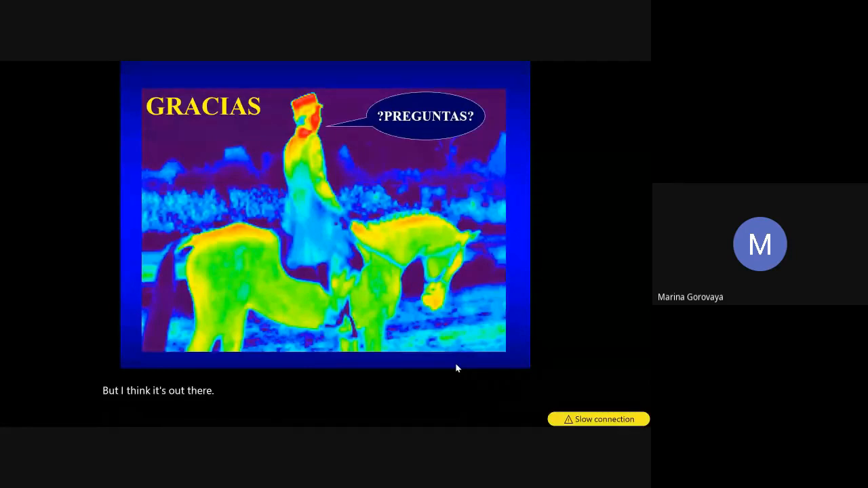Hello, thank you, Doctor, for your presentation. I have a question, because so many thermography devices have different color scales for temperature. When it's hot, it can be white also. Yes.